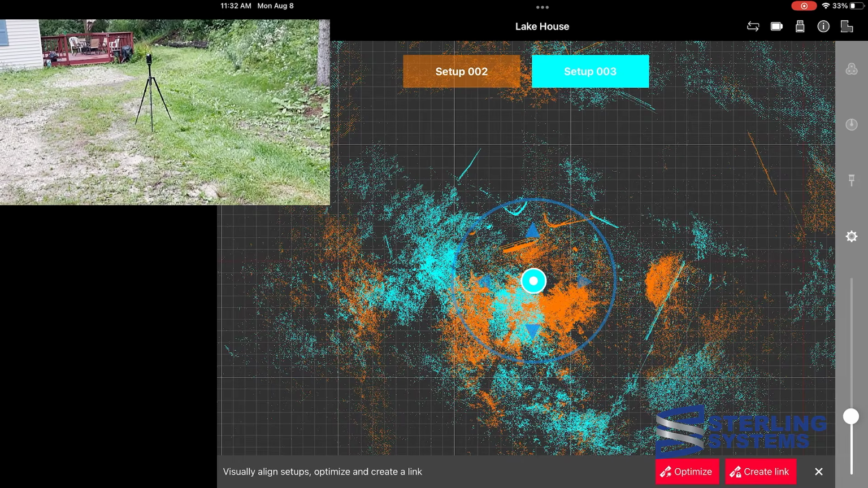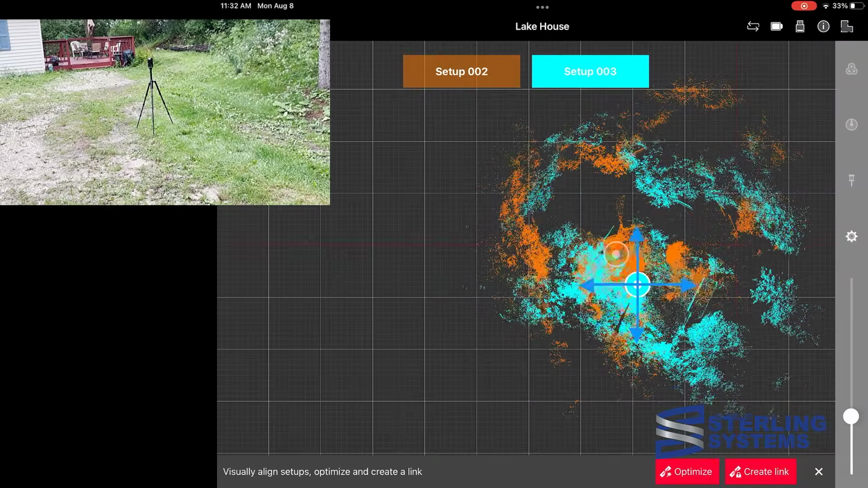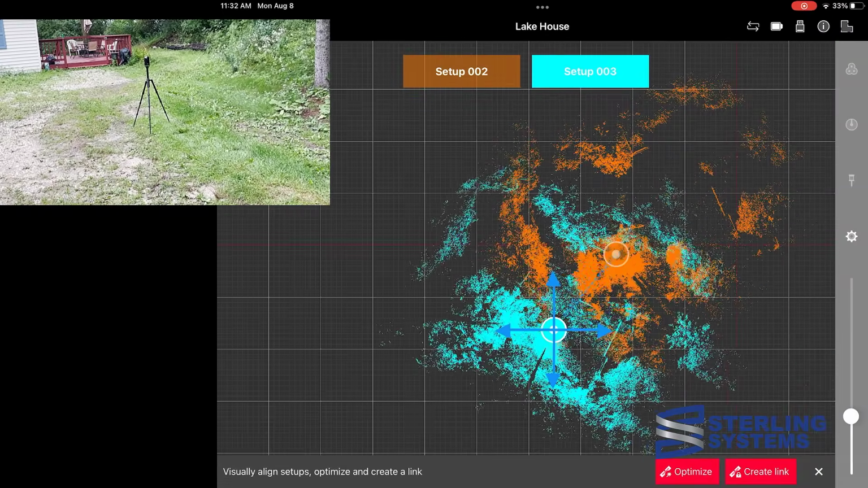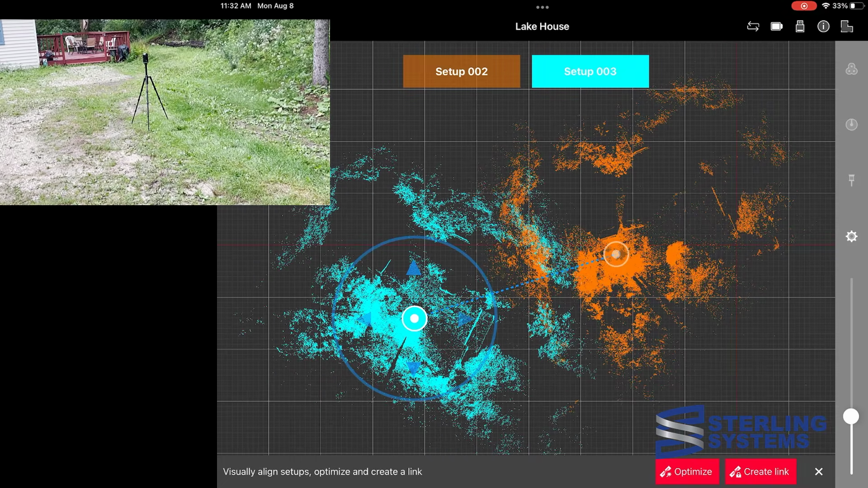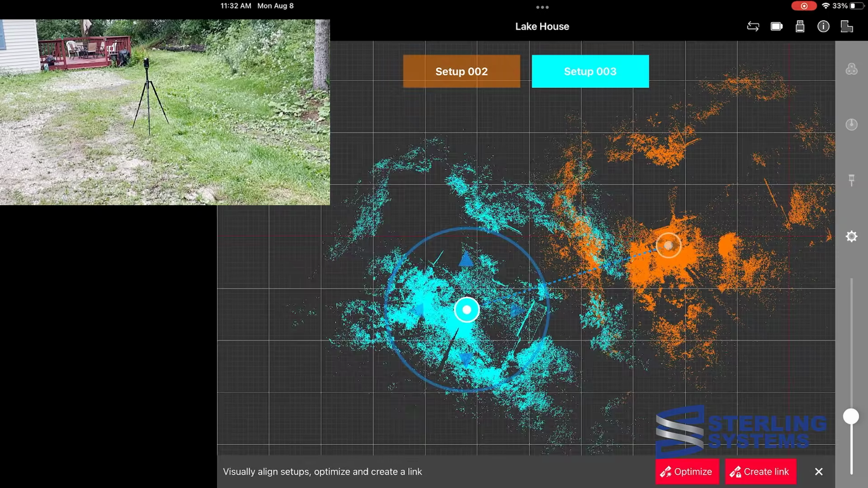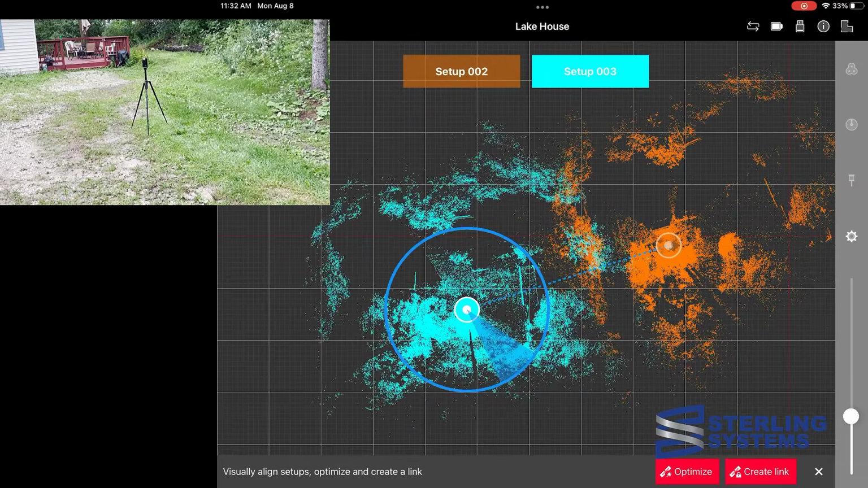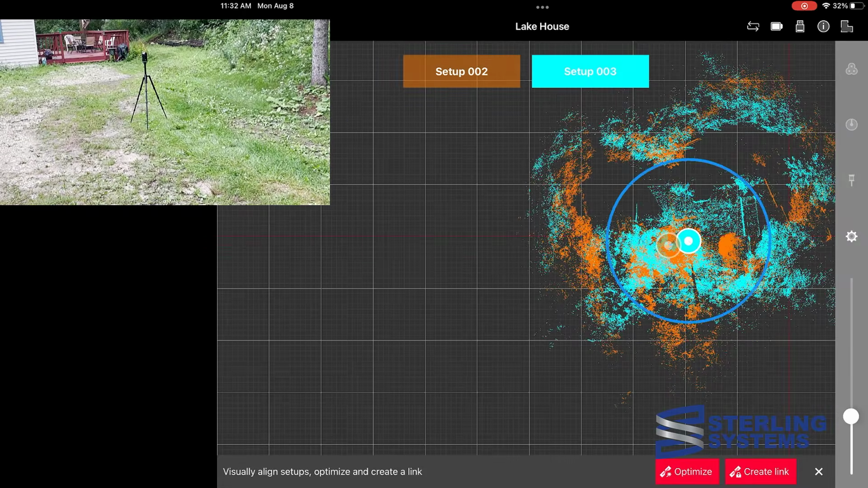This one didn't align automatically quite as well, so I've got to move it around a little bit and use the circle to do a little rotation. And if I select the blue, then I can just move that whole scan as needed, just like this.